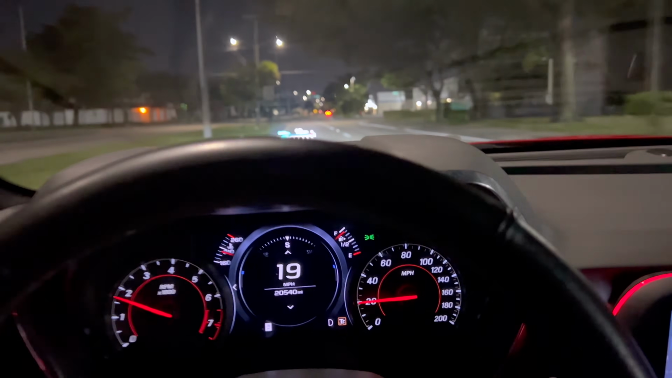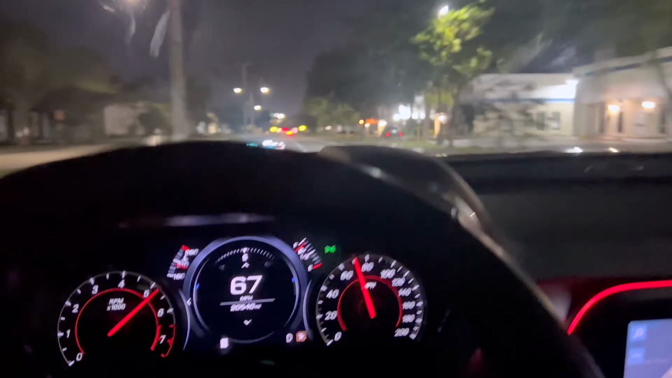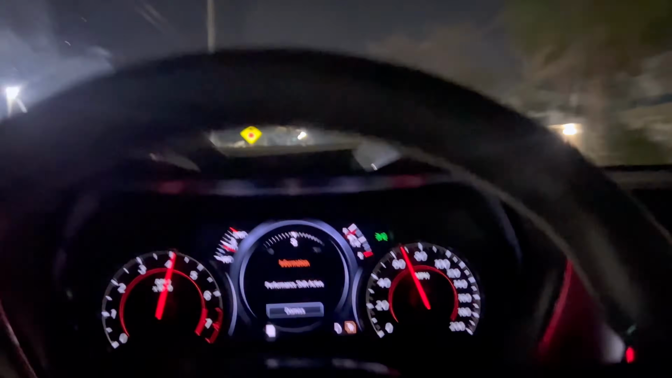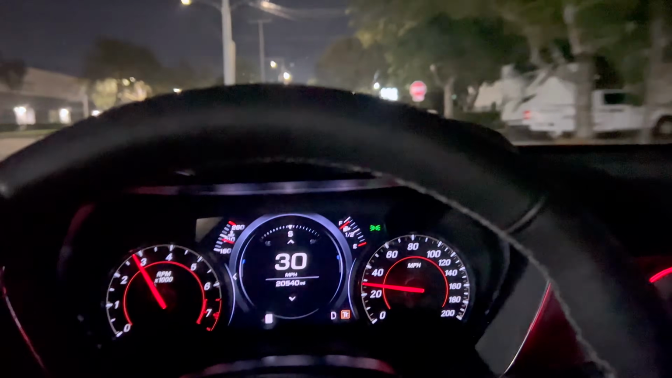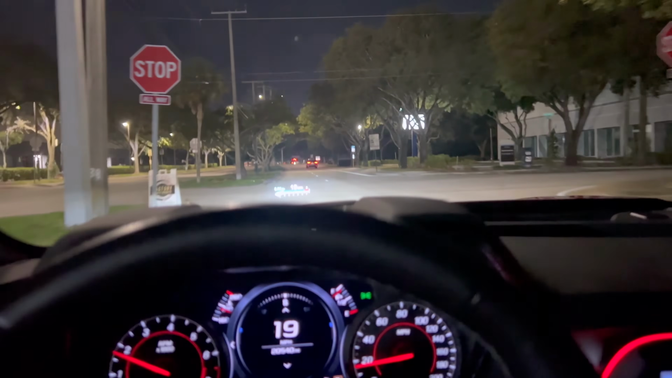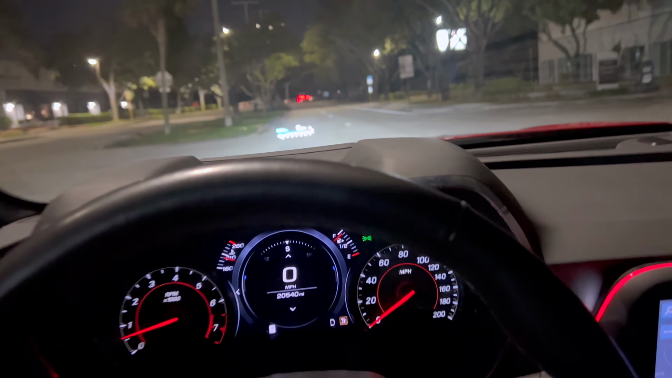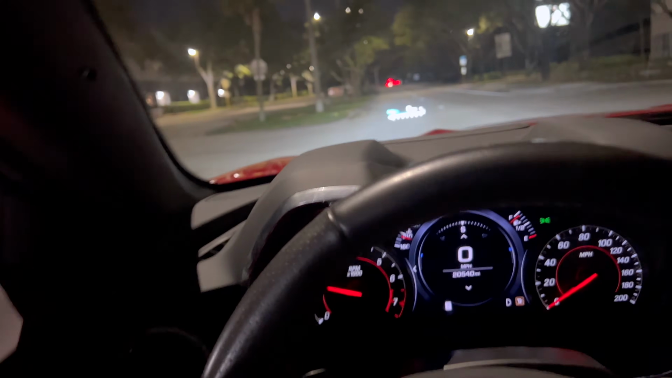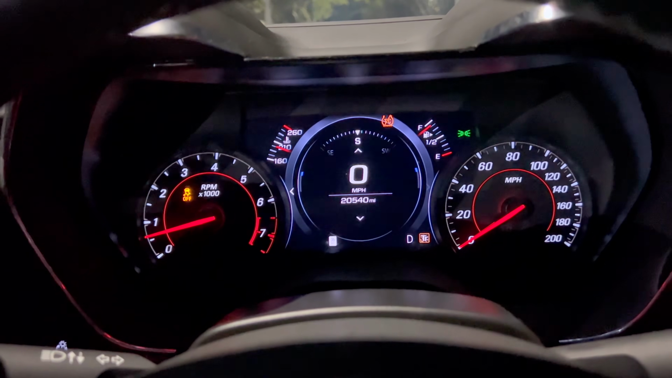We're gonna do another pull. Put the windows down. Oh, wait. I forgot I had turned off the traction control. Press and hold.